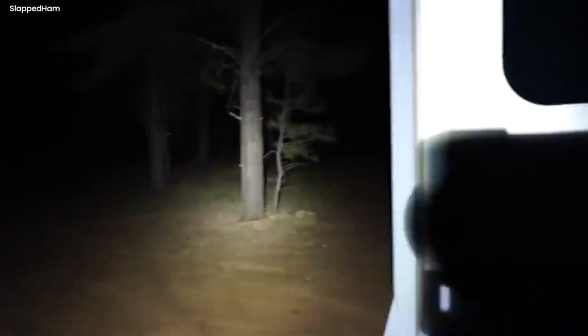Midnight screams. This footage was recorded by a group of friends who went to travel when they heard some abnormal and horrifying screams of a woman that seemed to be coming from the woods. They go to investigate and cautiously go deeper into the forest, where they see strange objects hanging from trees.